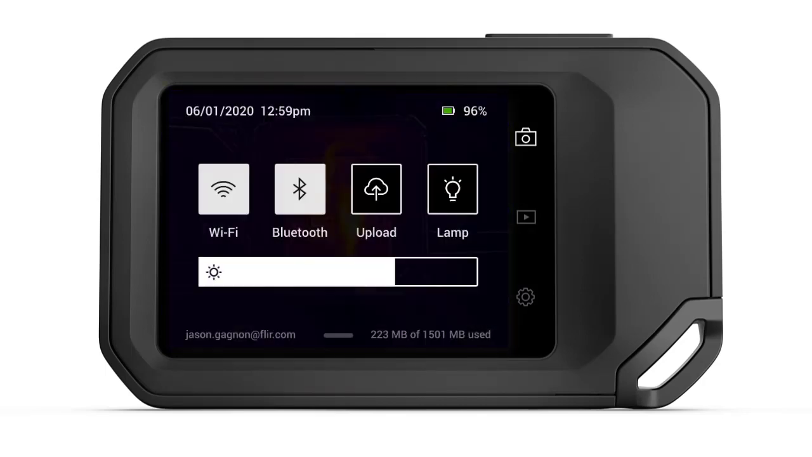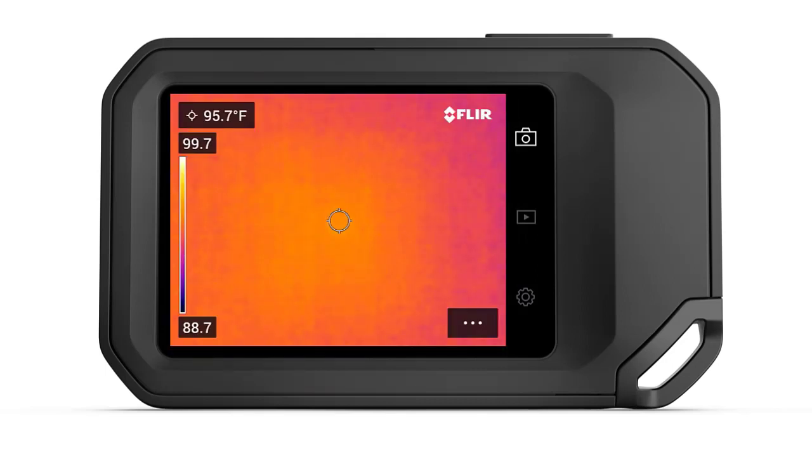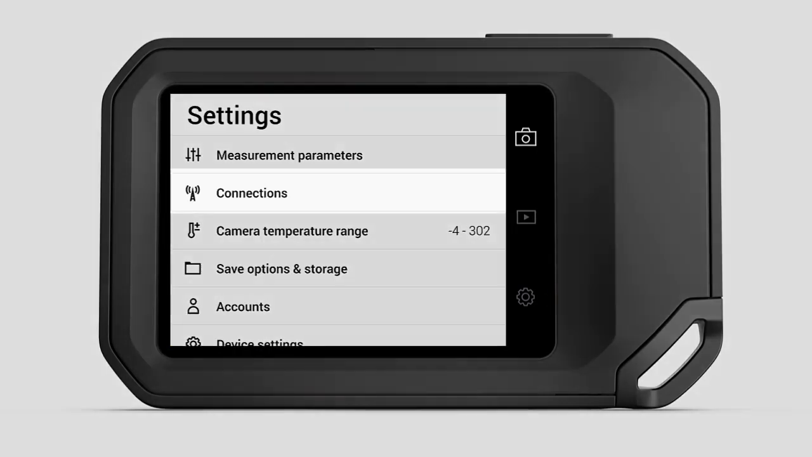Now, before we move on to the basics of camera setup, let's talk a little bit more about Wi-Fi and Bluetooth. While the Wi-Fi connection can be used to download firmware updates, these features are here largely to support FLIR's new cloud service called Ignite. To configure the connectivity options for both Wi-Fi and Bluetooth, tap the settings icon located here to the right of the display. From here, select Connections.